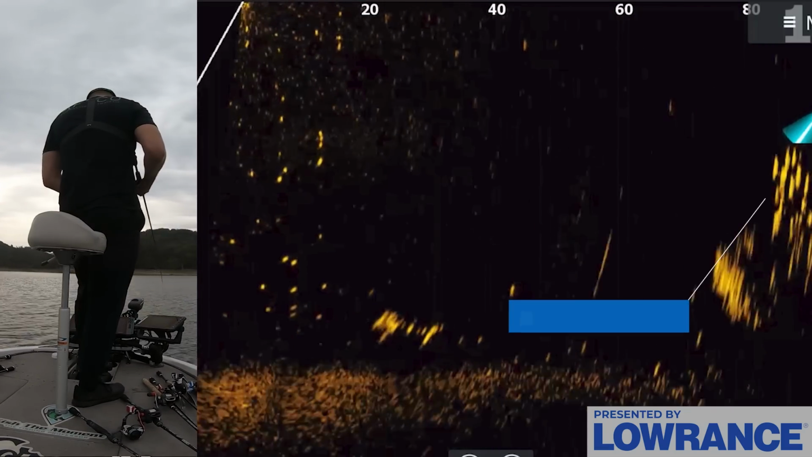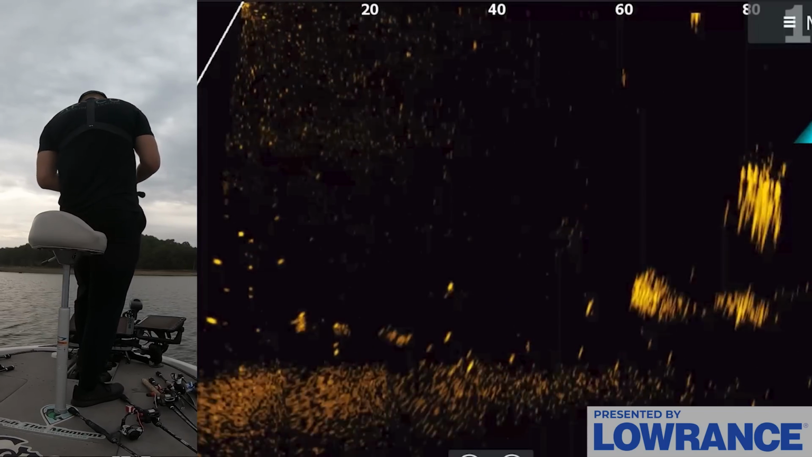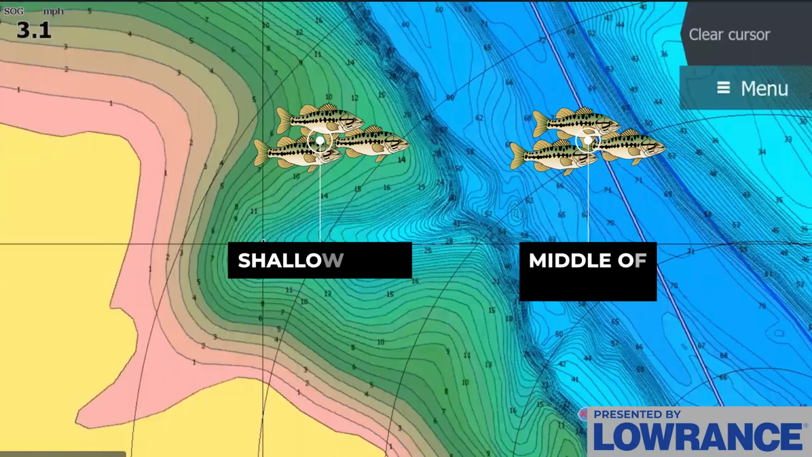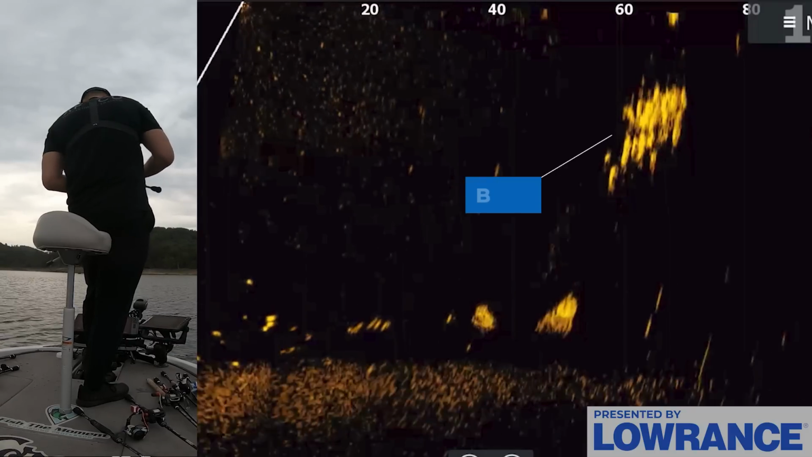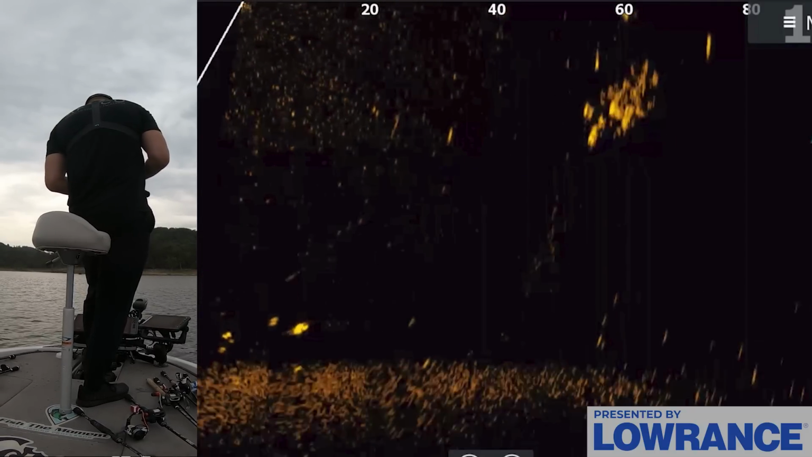Okay, another interesting thing that's happening out here as we get another big group that's crushing on bait is that some of these fish are just out here in the middle of the creek channel, and then other groups are roaming up into that little ditch that we graphed earlier. So we have fish in the ditch, and fish out here in the middle, and they're kind of just everywhere right now.